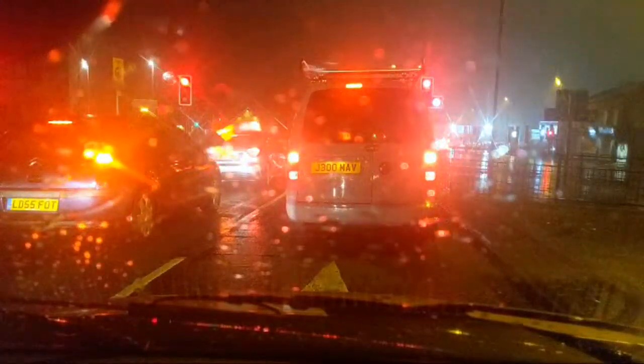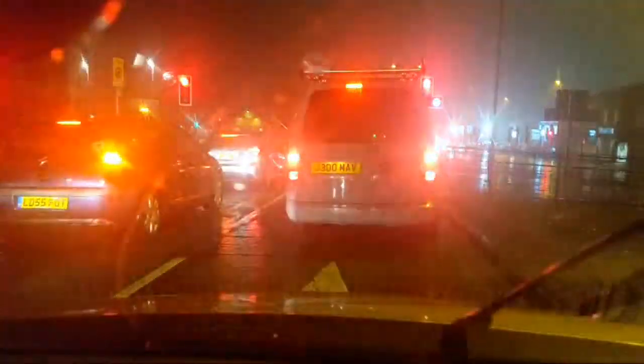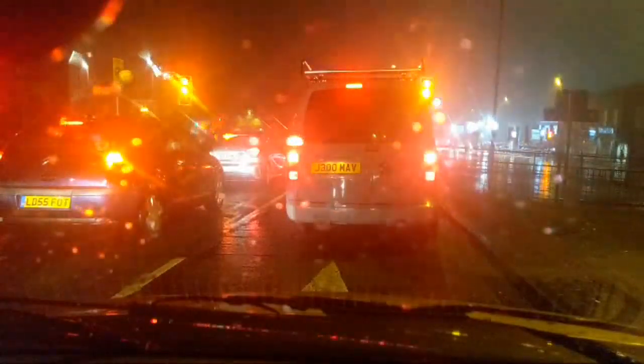We're currently heading towards Manchester from Oldham. We're not allowed to do a U-turn here. I wasn't planning on doing any. Whoops. Okay. Alright, okay. Wow. I wouldn't want to cross that junction particularly, anyway. Well, the van's gone. Speedy van.